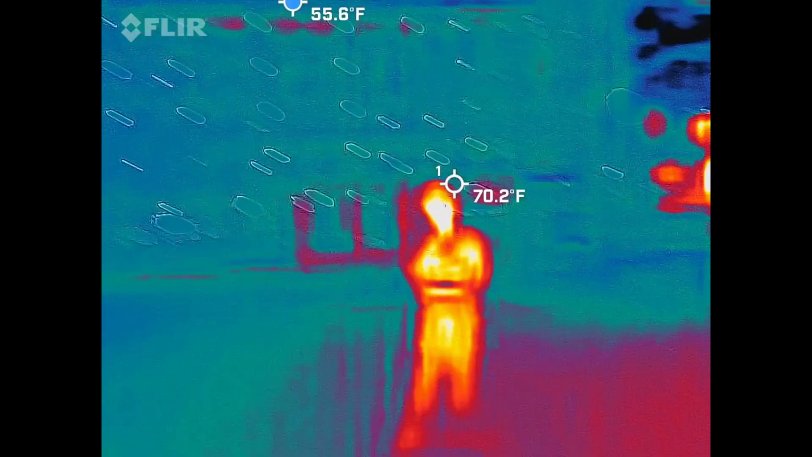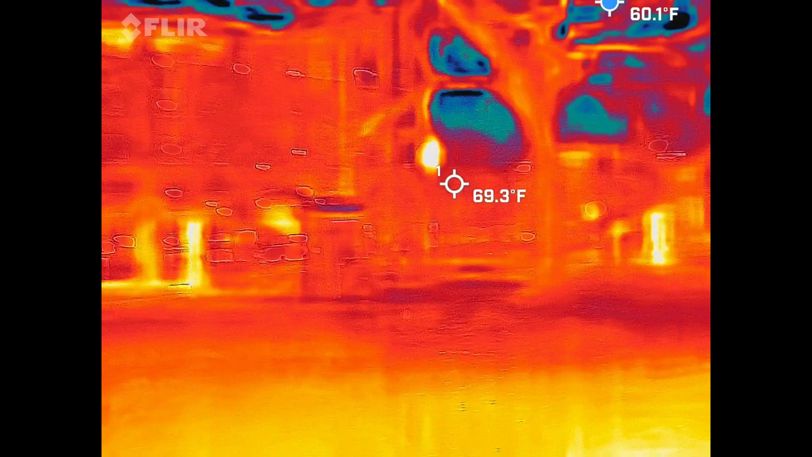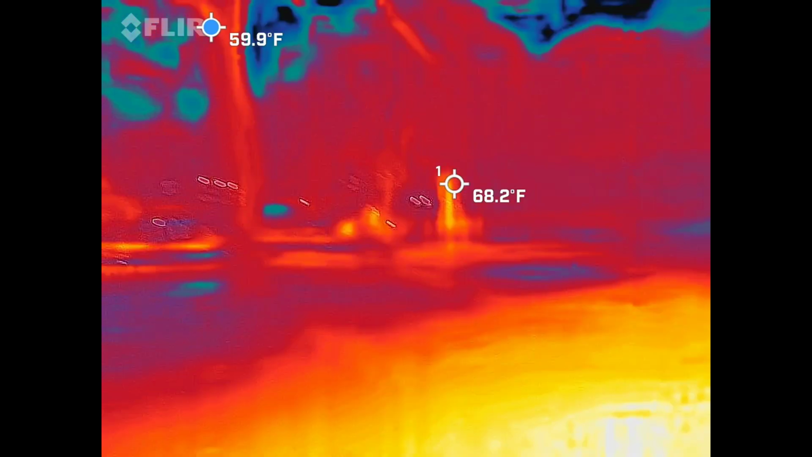Anything 2.5 or higher. Back here. Walk up back this way. Up that way, he said you'll probably get some.